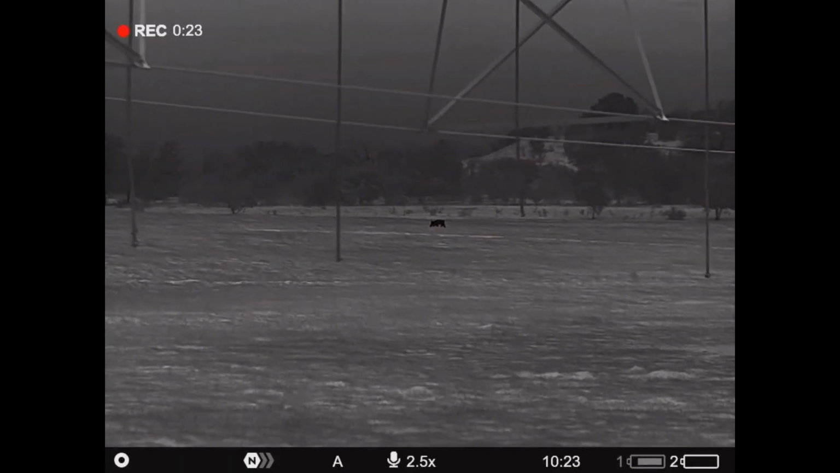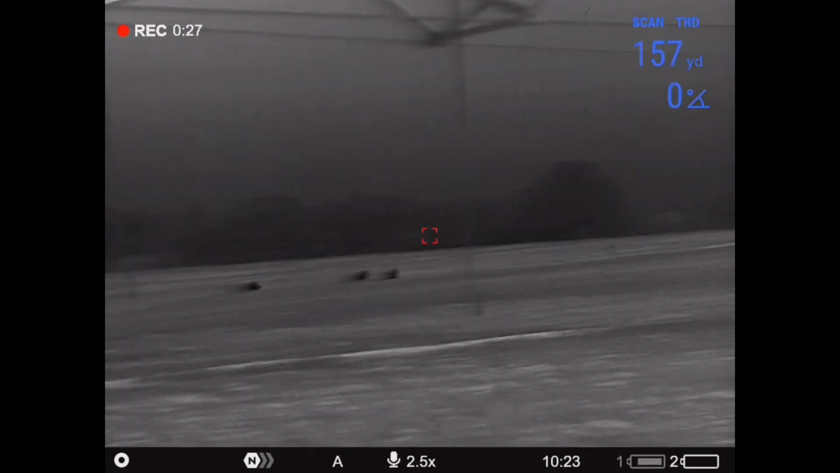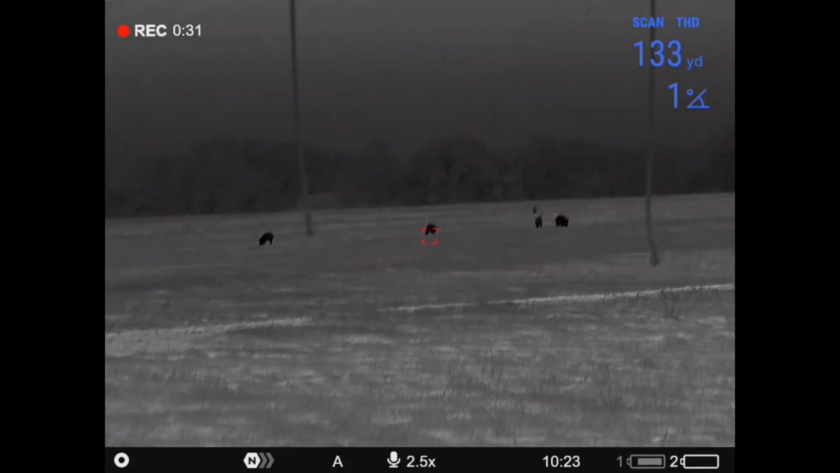Another cool feature with that LRF is that you can have it scanning non-stop, continuous, to where you can sit there and look out in the field and it scans constantly and is picking up new ranges, versus having to click every time that you want to find a new range. So while you're scanning, you can continuously find new ranges as you go, which has been pretty useful for us while we were hunting.